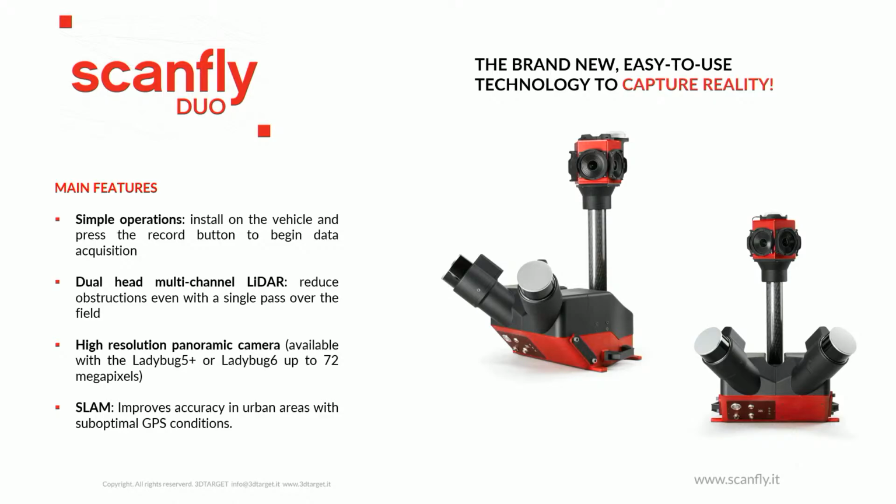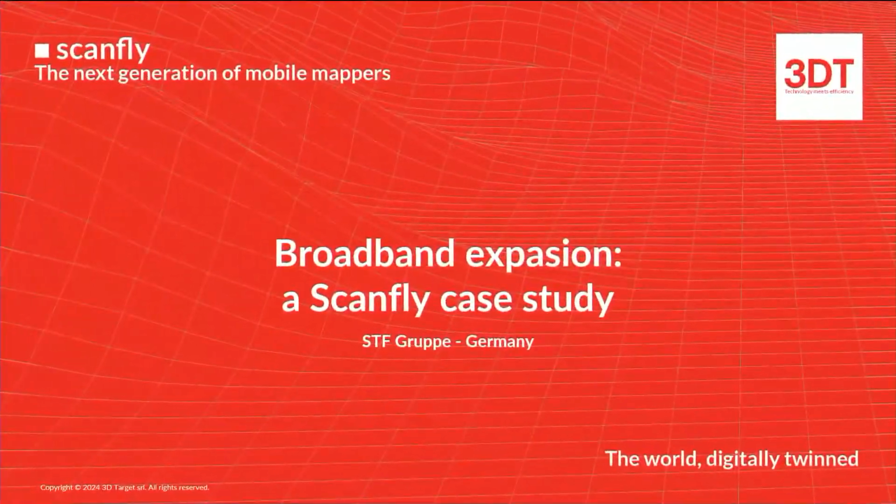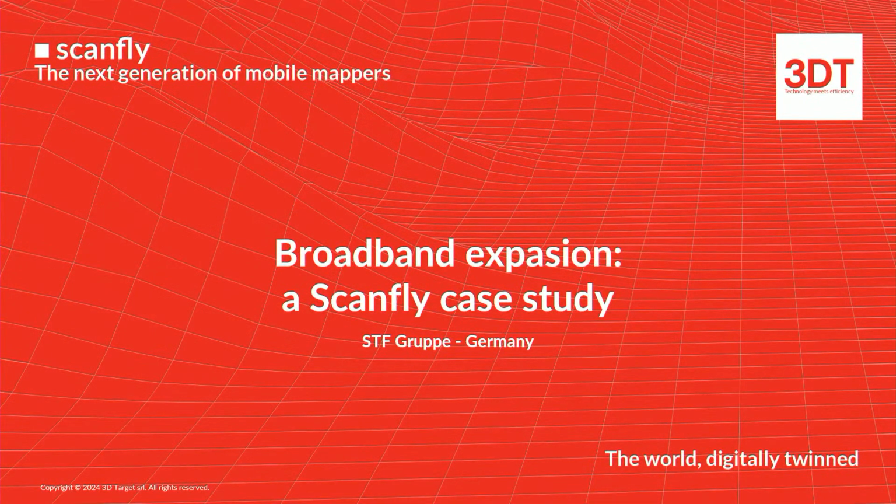Dual head just to have more resolution if you are scanning highways, if you are scanning high-speed roads, and even inside we have a better IMU. So they have the AP Plus 30 from Applanix with the wheel encoder, the DMI, for better accuracy even in harsh environments. So it's time to speak about the case study we present today.